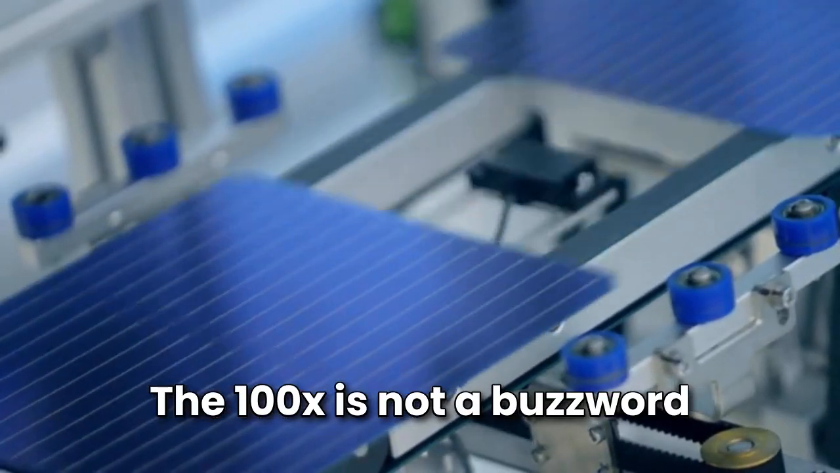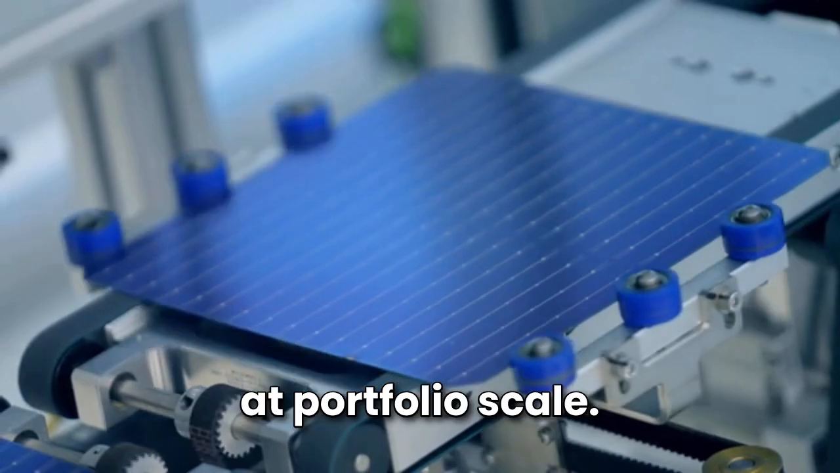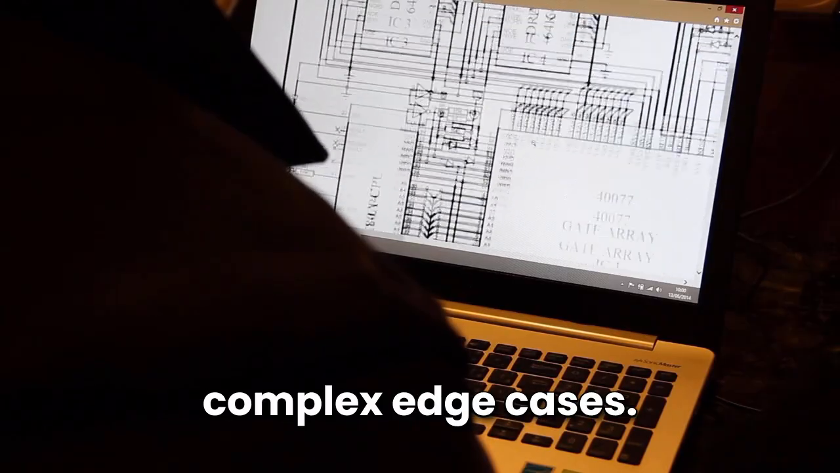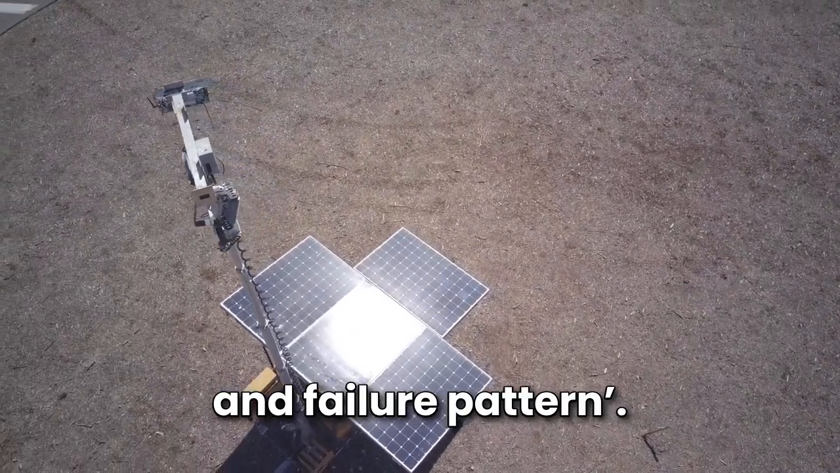The 100x is not a buzzword, it is the ratio between manual image review and agent-driven triage at portfolio scale. Engineers sign off on findings, decide on work orders, and handle complex edge cases. The agent handles the grind of find every hotspot, string issue, and failure pattern.